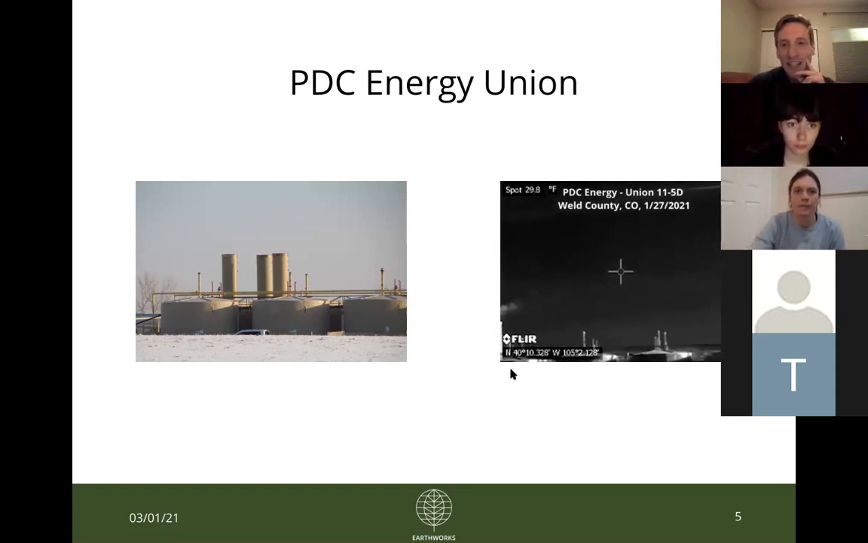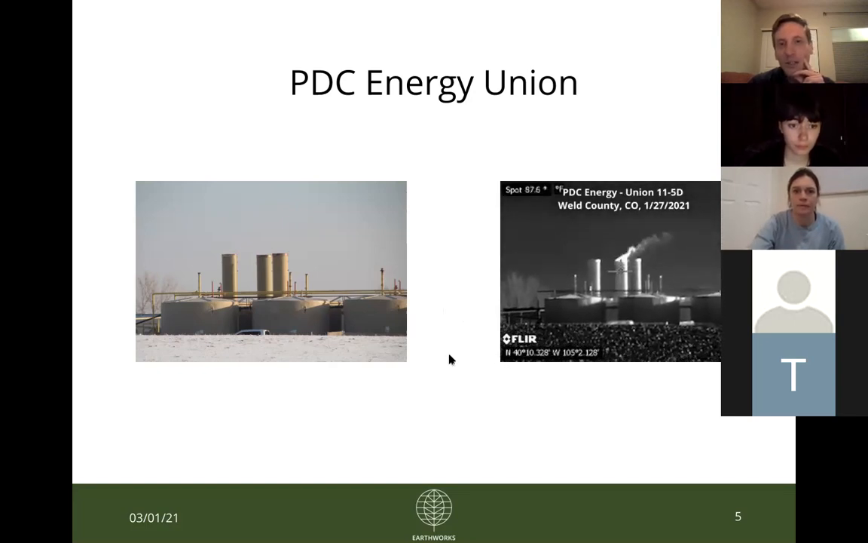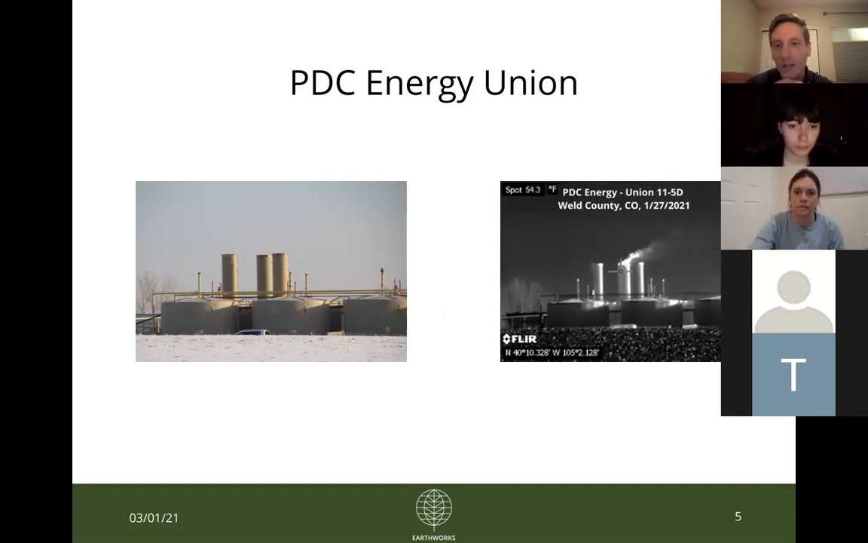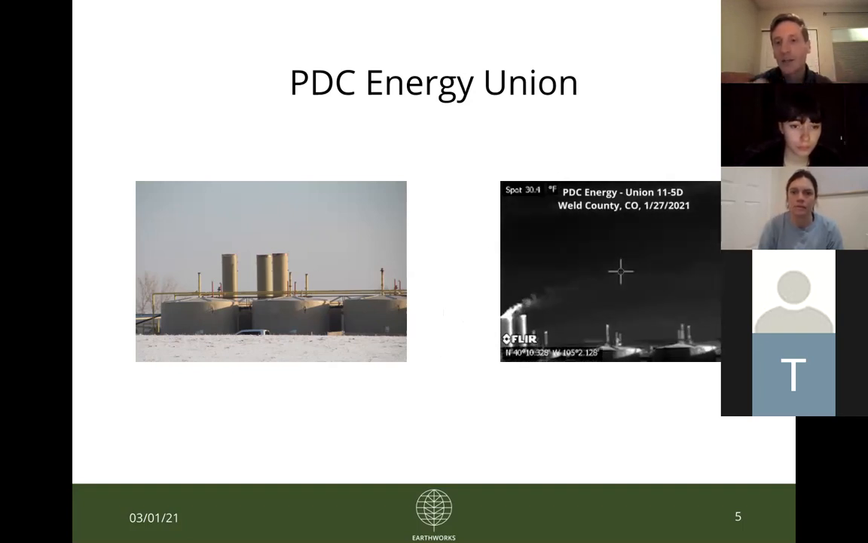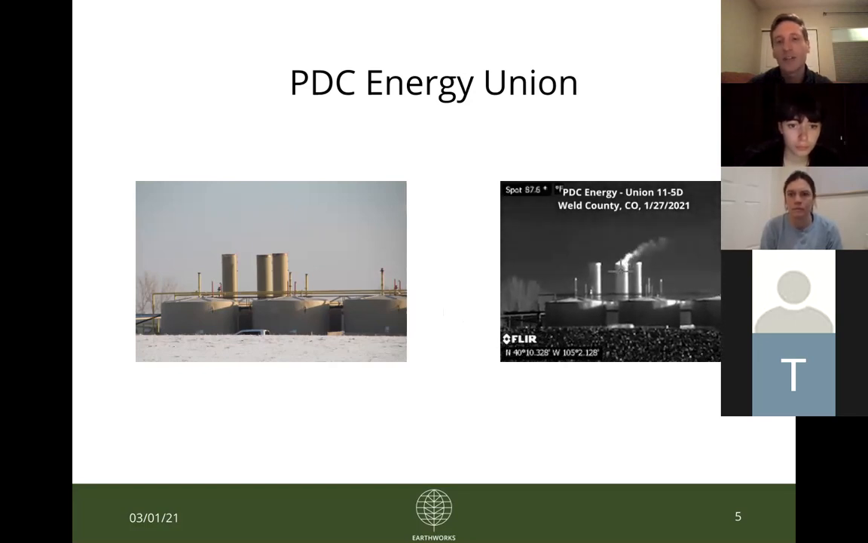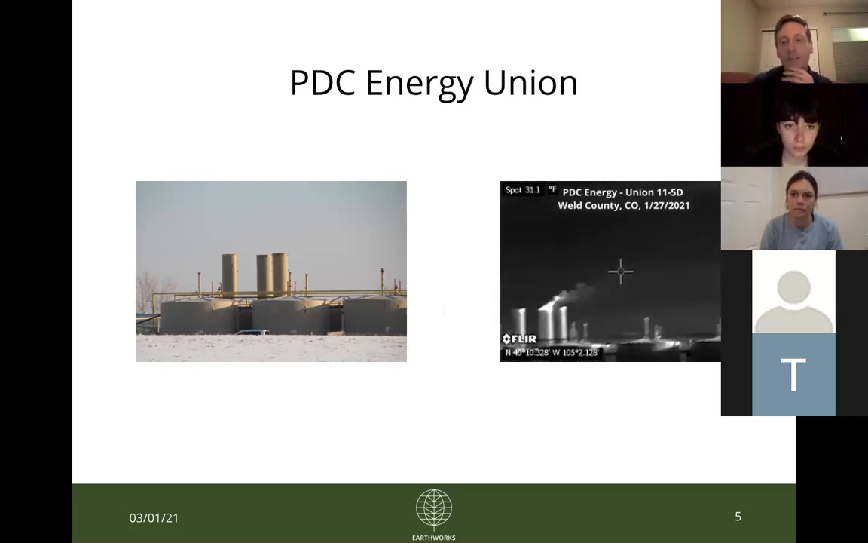So this is the first site. And then also, just in case people aren't familiar with the FLIR camera and the OGI, this will display these hydrocarbons like methane and VOCs. This obviously doesn't give us any sort of indication as to the composition, the mix that we're seeing. It just displays for us the emissions that are coming off of these sites.